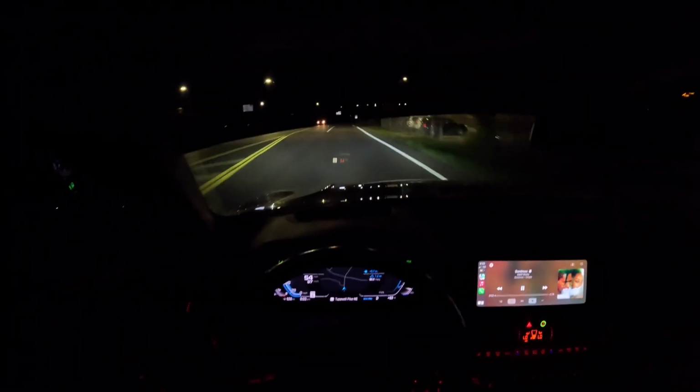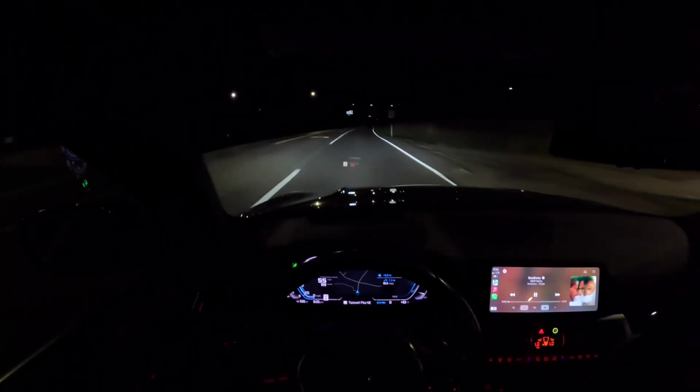Oh yeah, the M340. Yeah, I already said all that needs to be said about that.